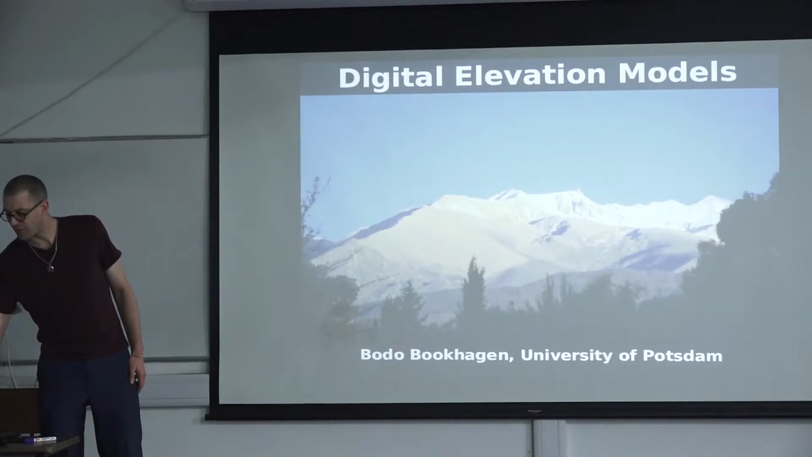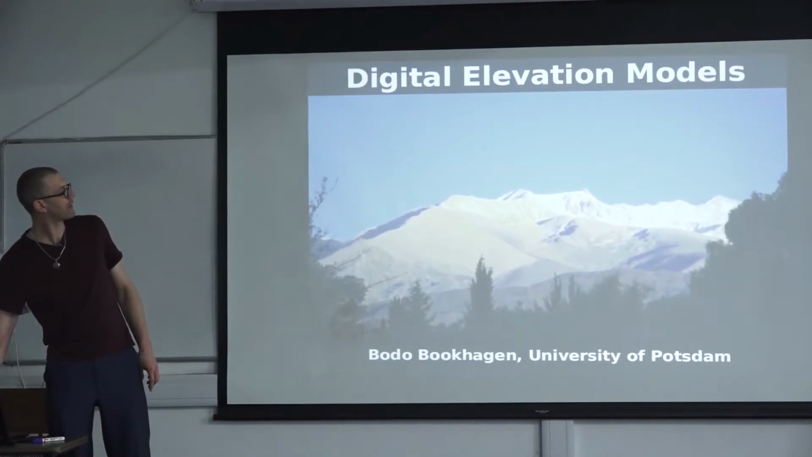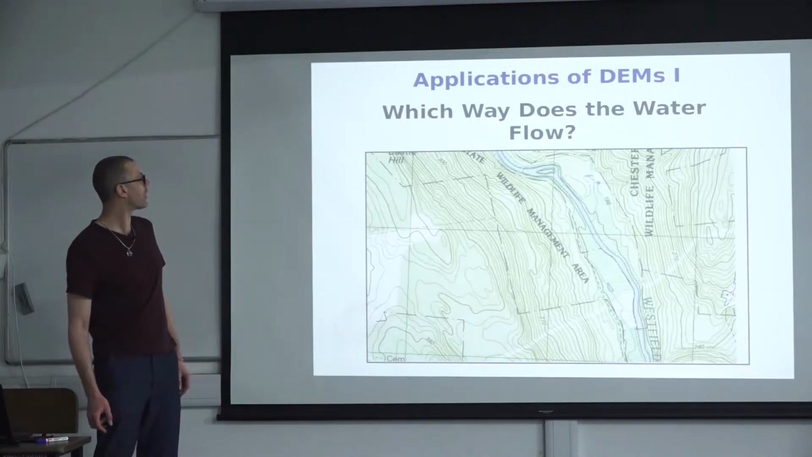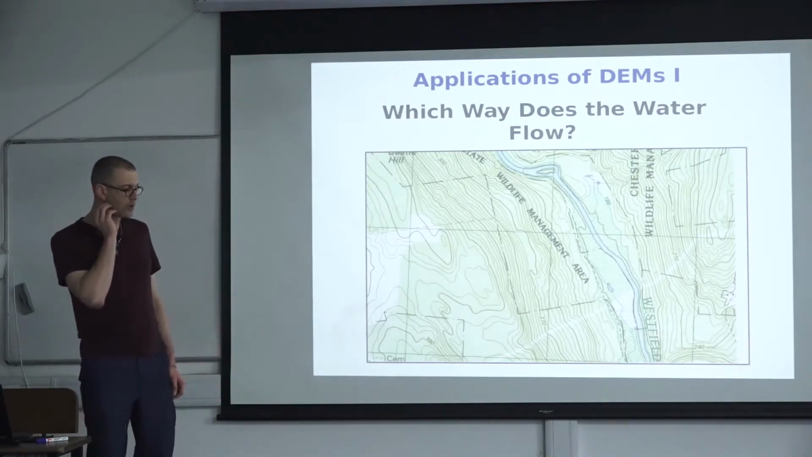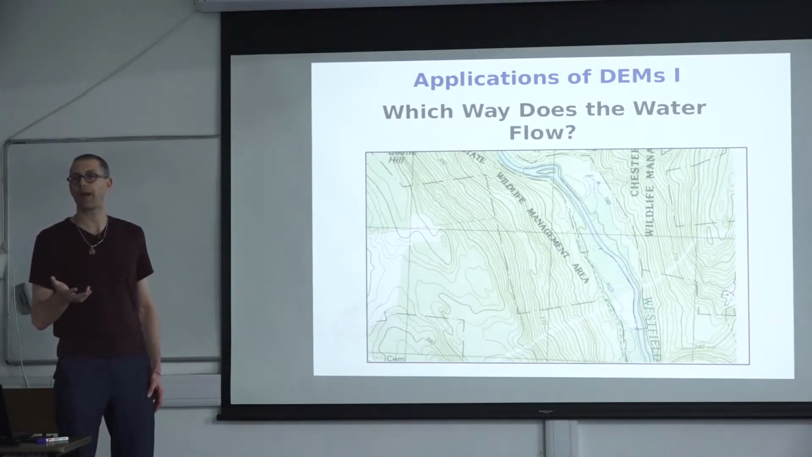I'm starting out with some applications of digital elevation models. We will do this much more tomorrow and the next days, but I'm starting out with a very simple example of an application of a digital elevation model in an analog form. Until about 1 or 2 decades ago, digital elevation models were not widely used, and you used contour maps. You could use contour maps to derive river networks, for example.